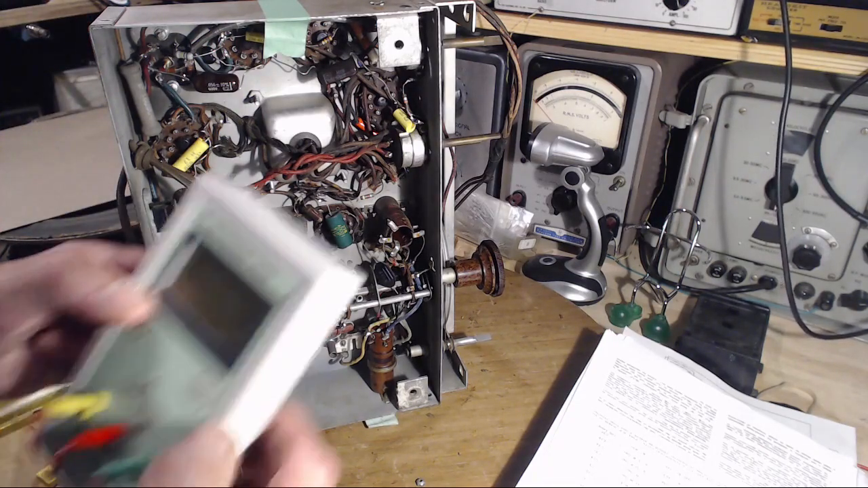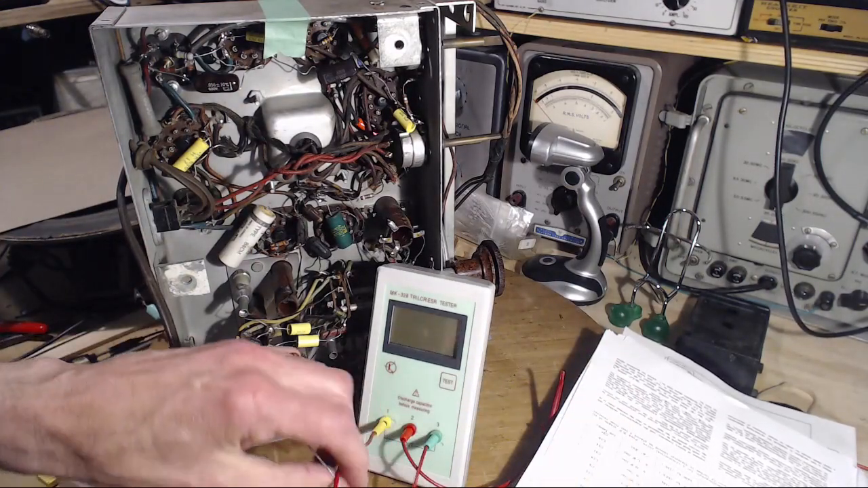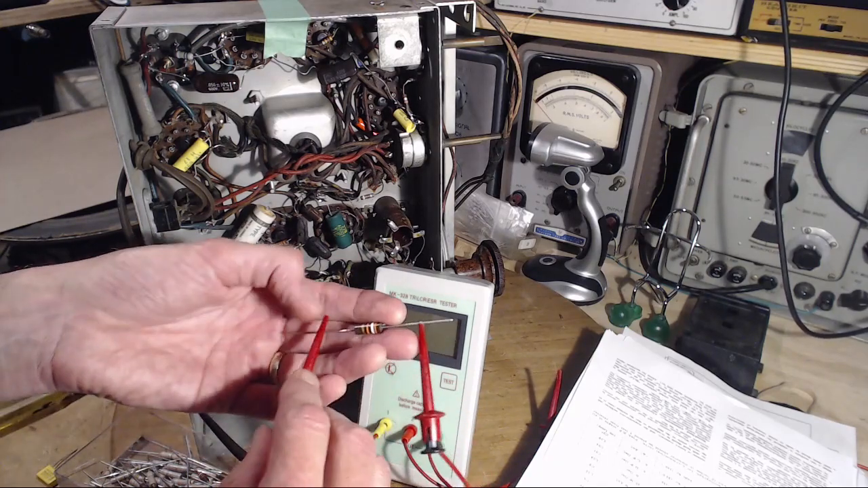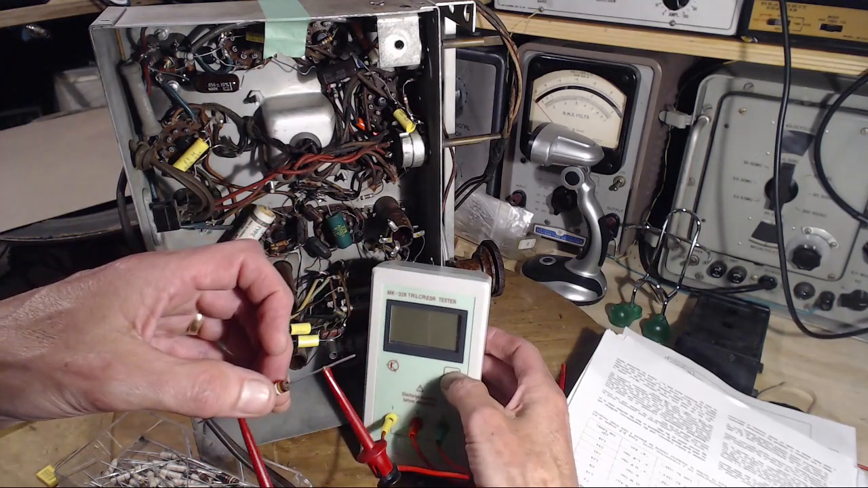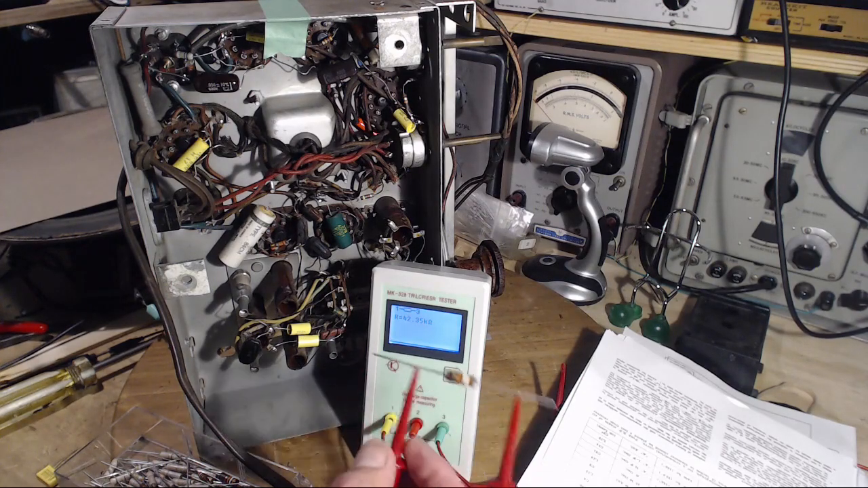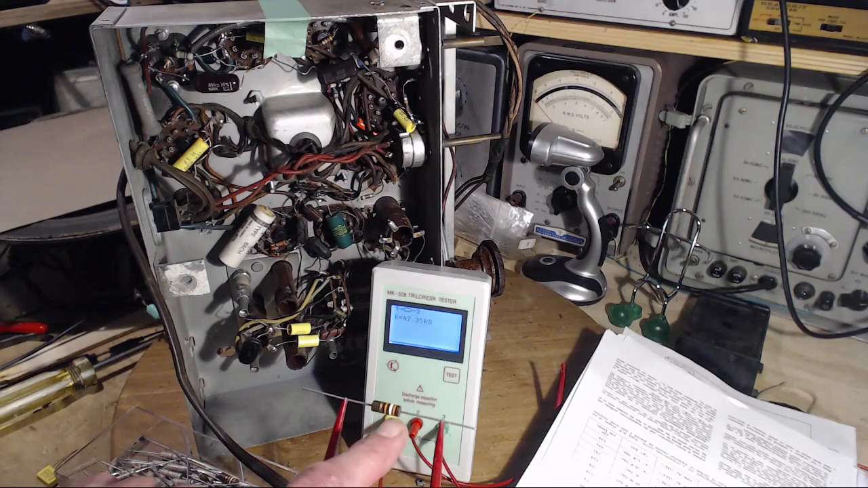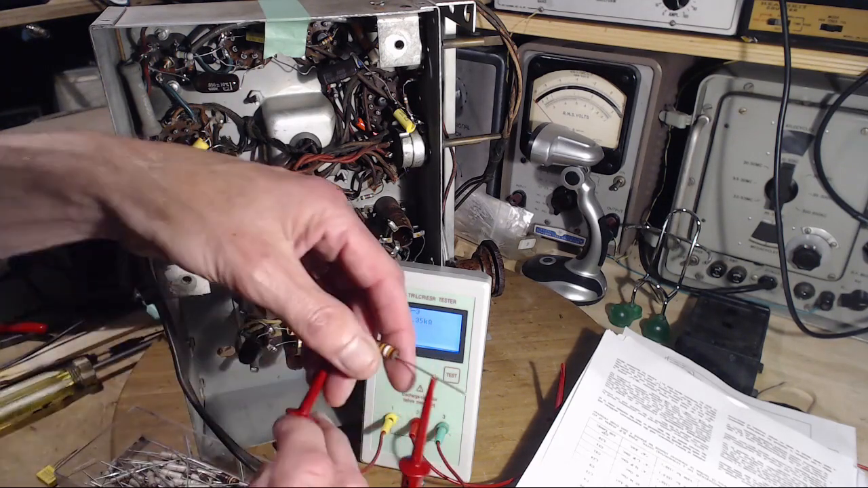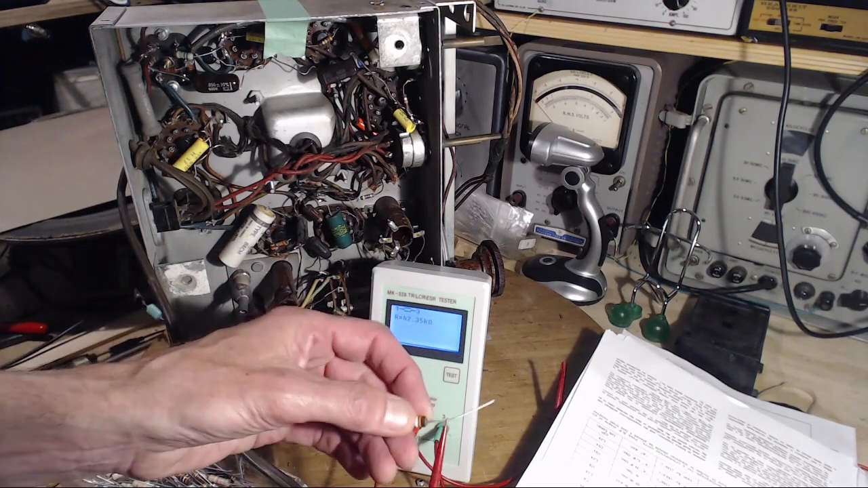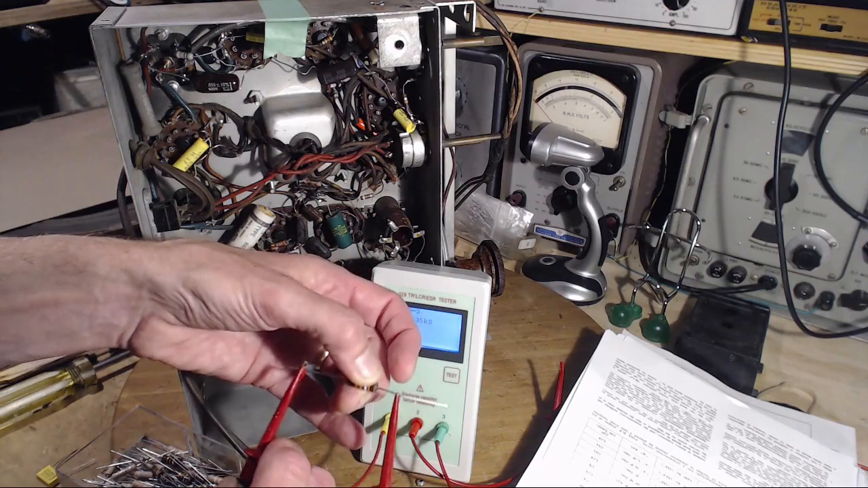More or less in front of me. 39 or very close, please. 42. 39, 42. How do you get 42 out of a resistor that has an orange one there? Let's try another.